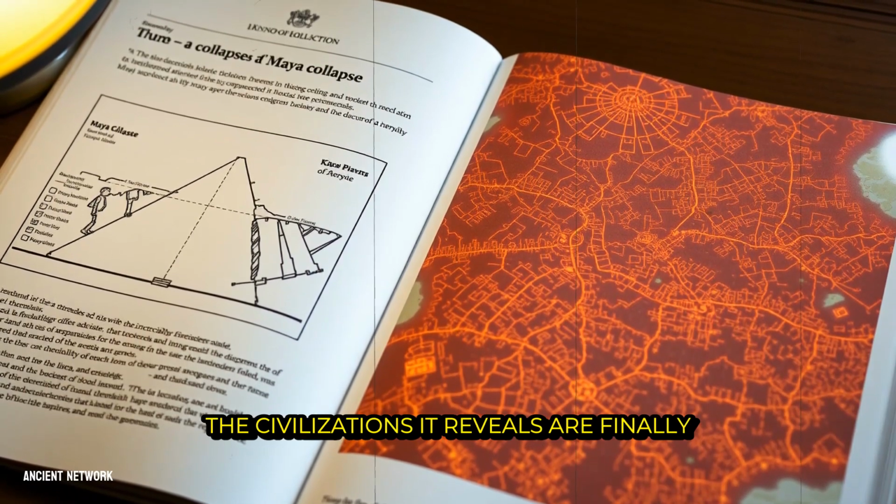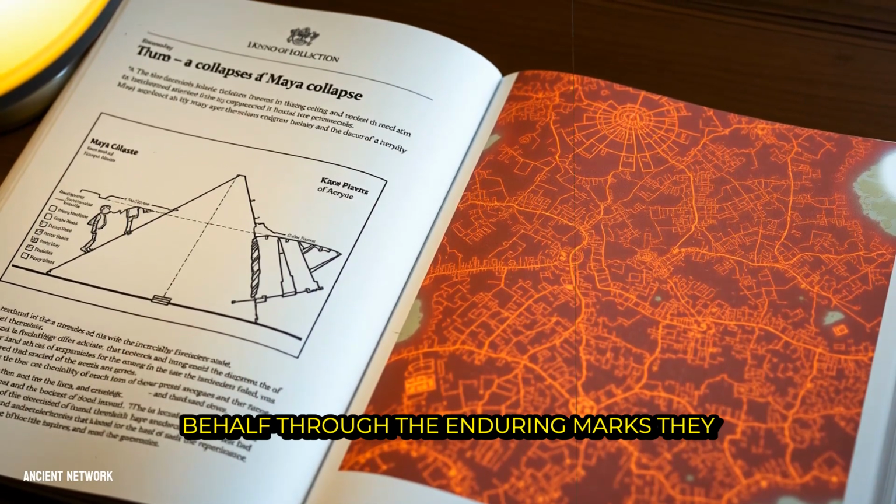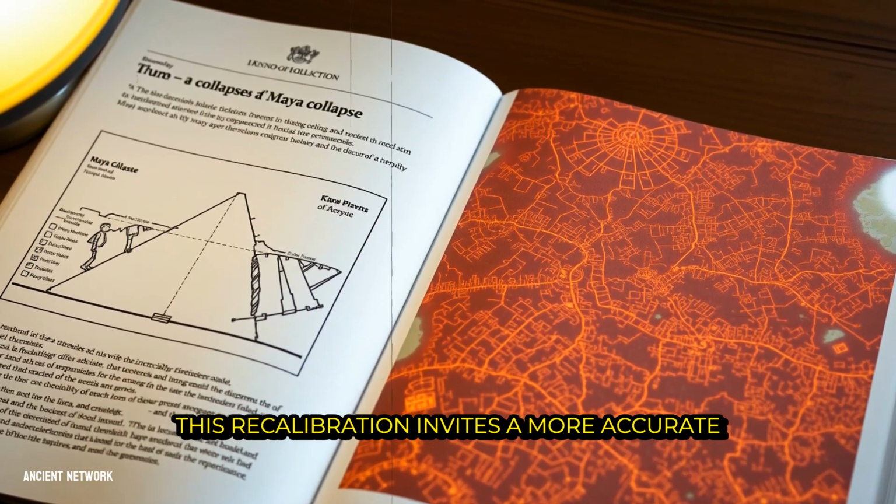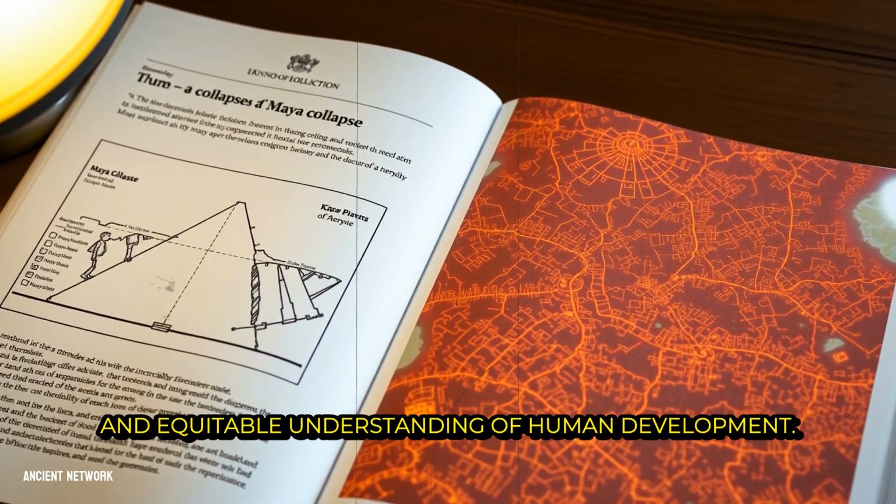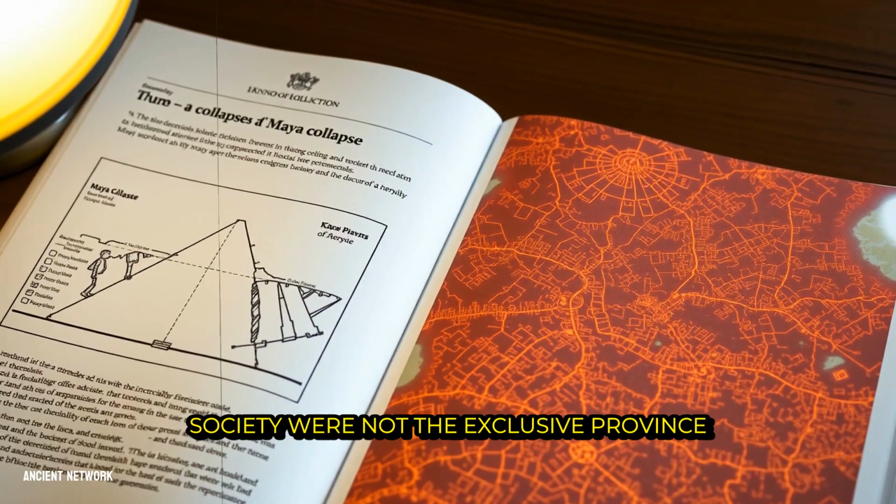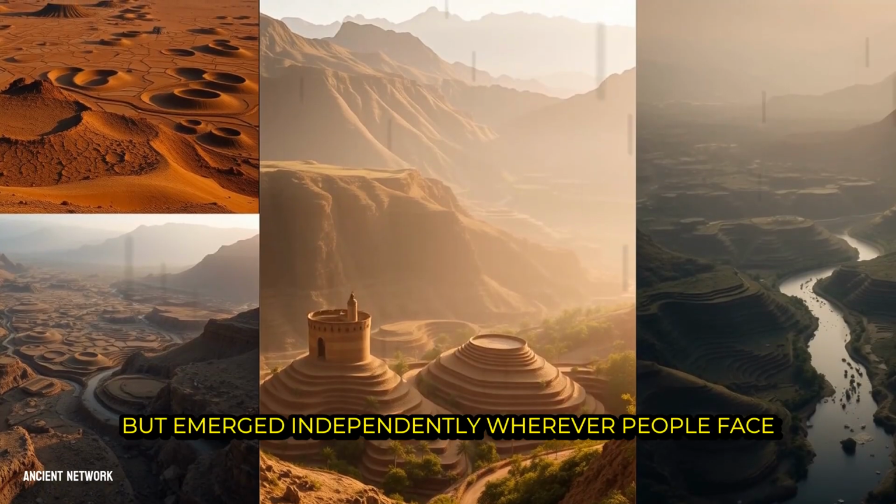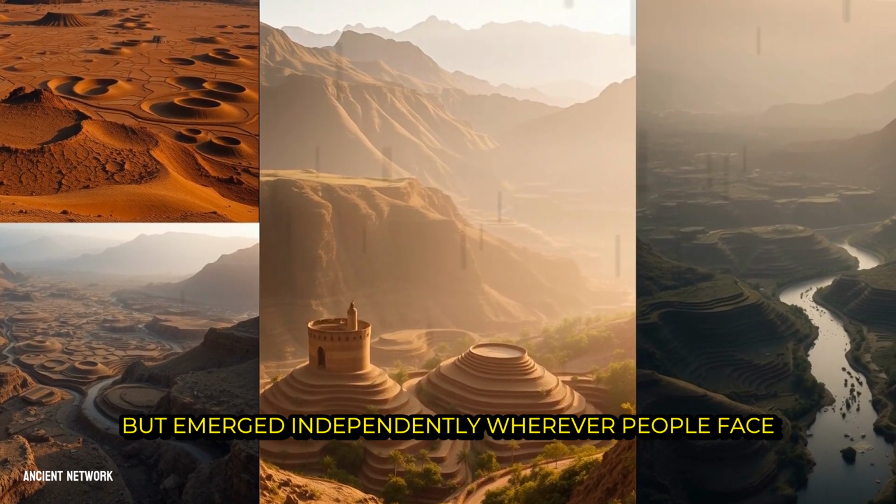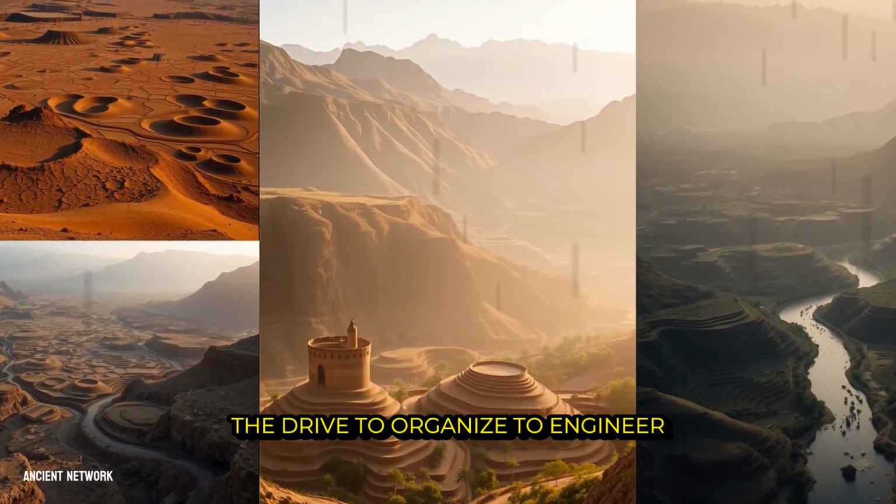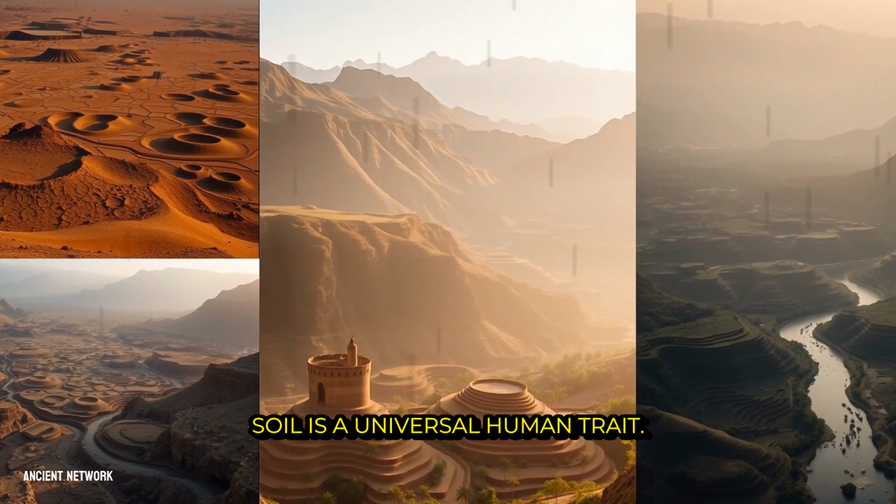The civilizations it reveals are finally able to testify on their own behalf through the enduring marks they left on the land. This recalibration invites a more accurate and equitable understanding of human development. It shows that innovation and complex society were not the exclusive province of any one continent or culture, but emerged independently wherever people faced the challenge of building a life together. The drive to organize, to engineer, to create meaning in stone and soil is a universal human trait.